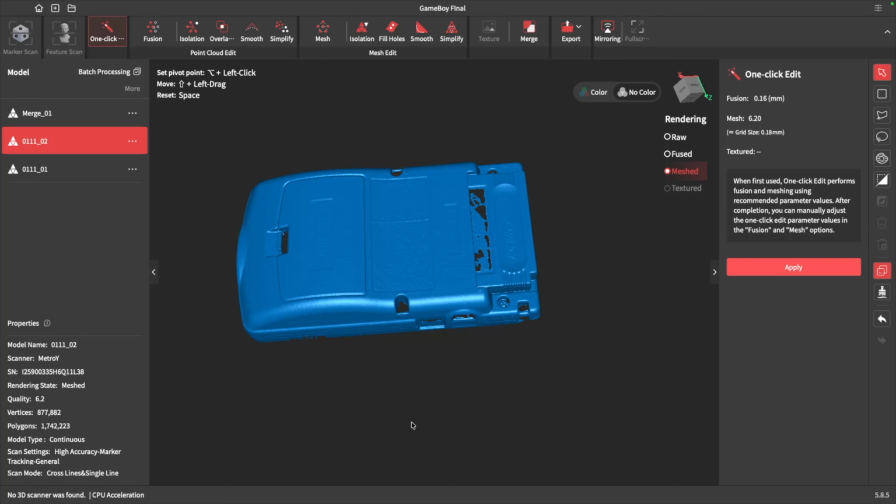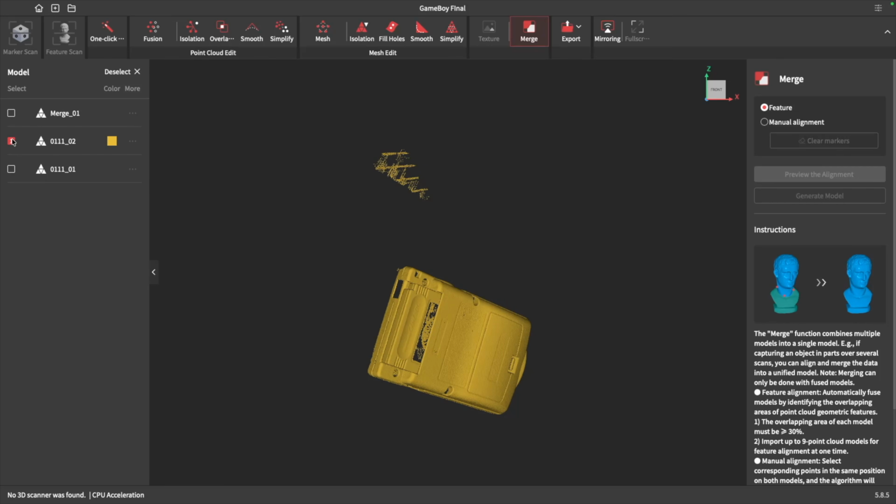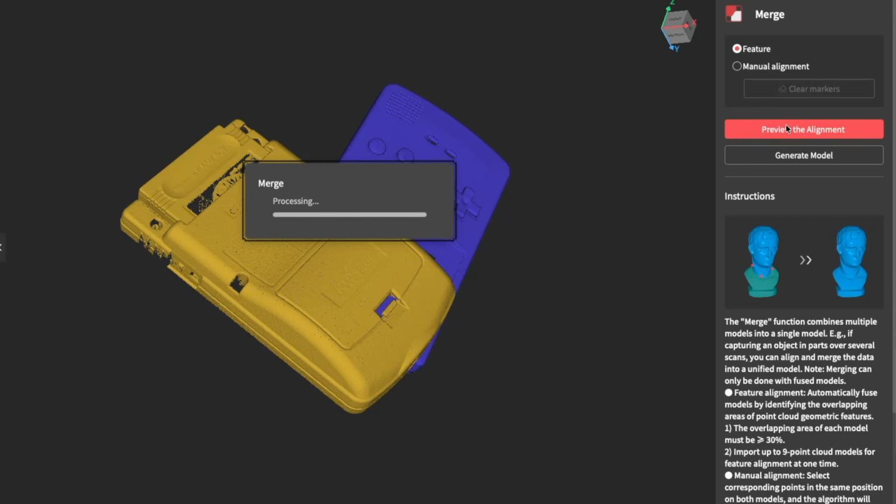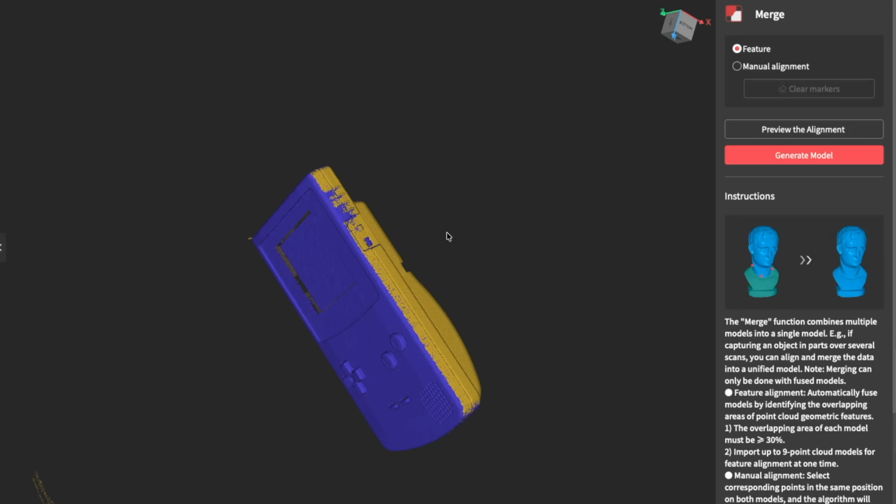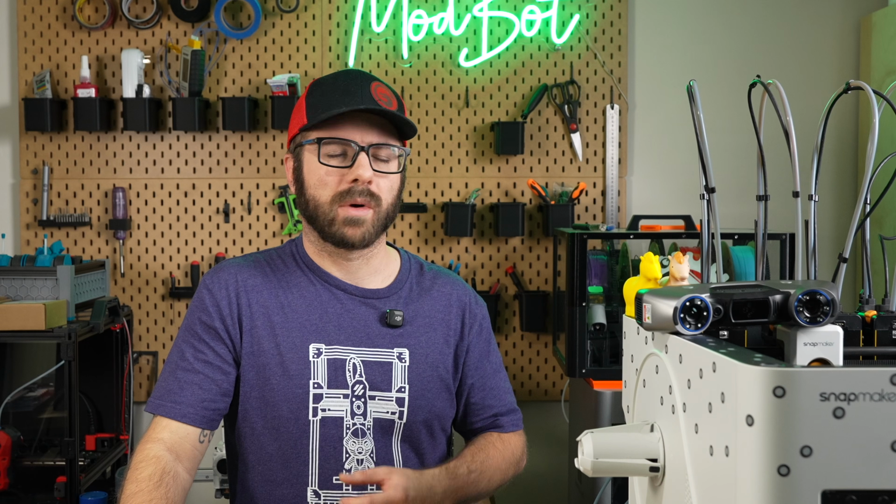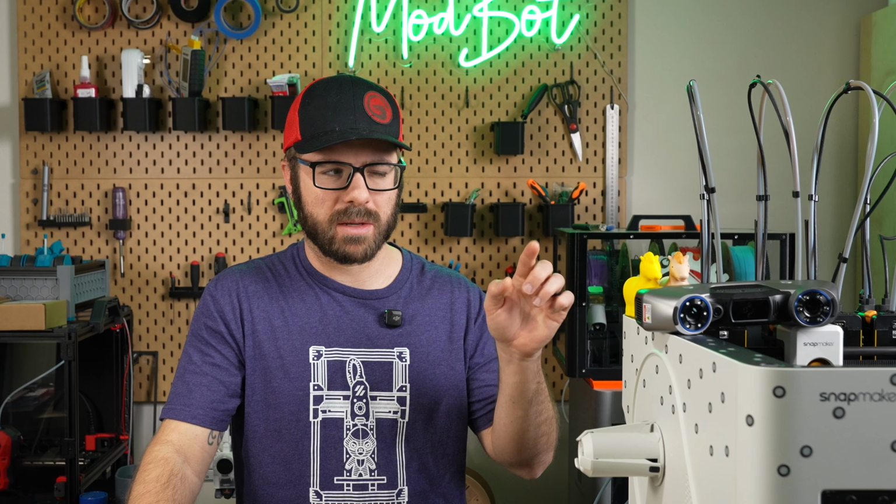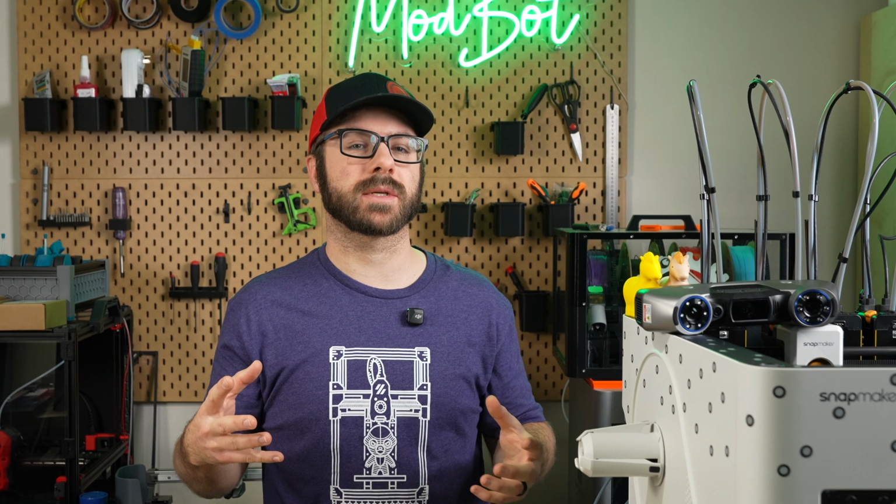Once I had my two models fused and cleaned up, I was ready to merge them together. To do this, click on the merge option and then select the scans from the left side you want to merge together. I use the automatic alignment for all of my testing and found it to work really well. This lets you preview how it's going to overlay your scans, and then you can generate a new scan that essentially creates an object that has both scans inside of it. While for most of my testing, with the exception of maybe the horse, I only did this with two objects, you can repeat this process as many times as you want.